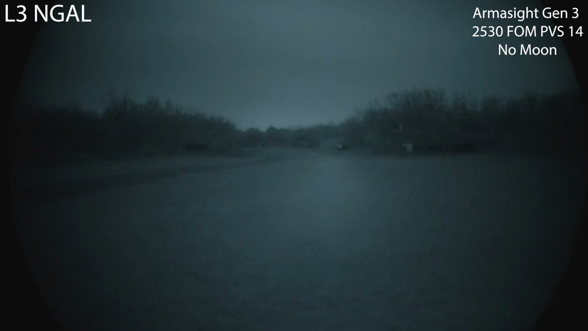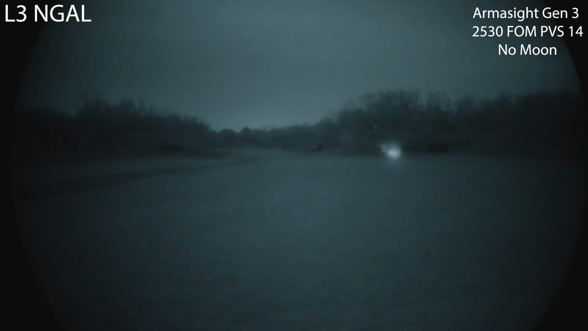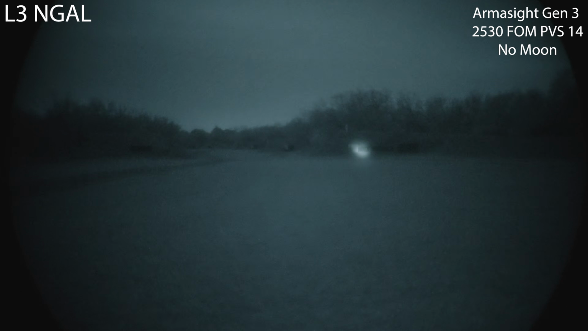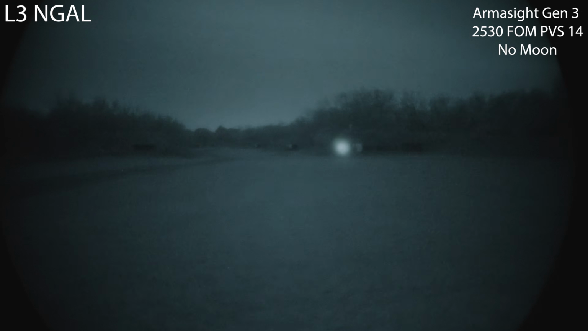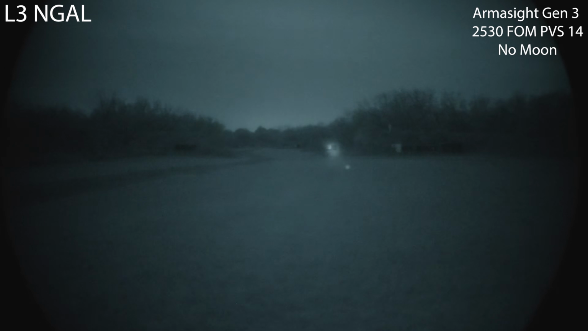So maybe you can make this work. I'm going to go ahead and tighten that beam pattern on that illuminator. So it gets pretty tight. So just a reminder, these backstops are 4x8s. Except for that one, it's a little narrower, but it gives you an idea of that beam tightness.